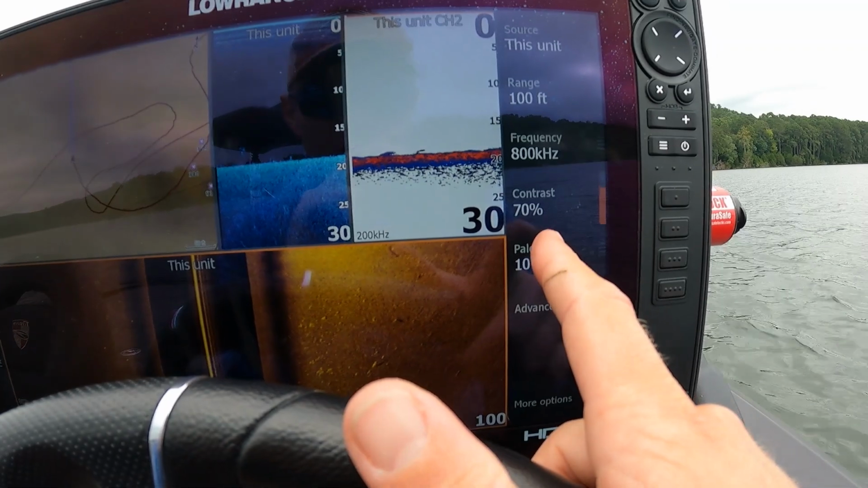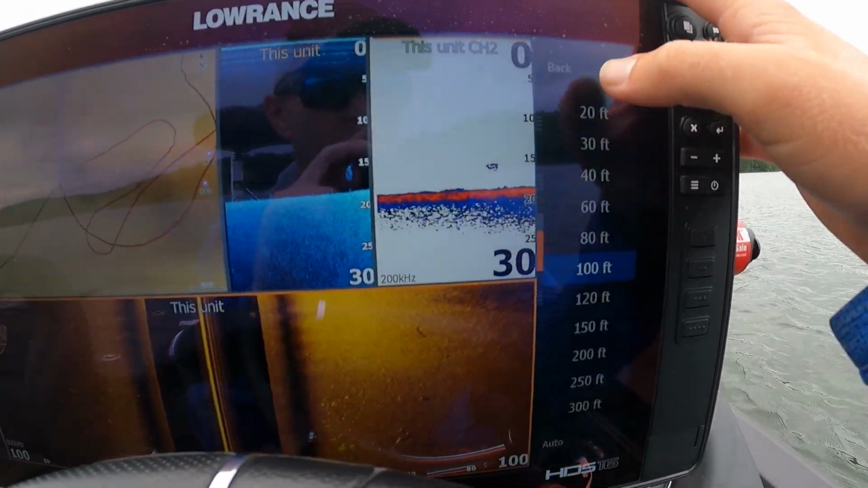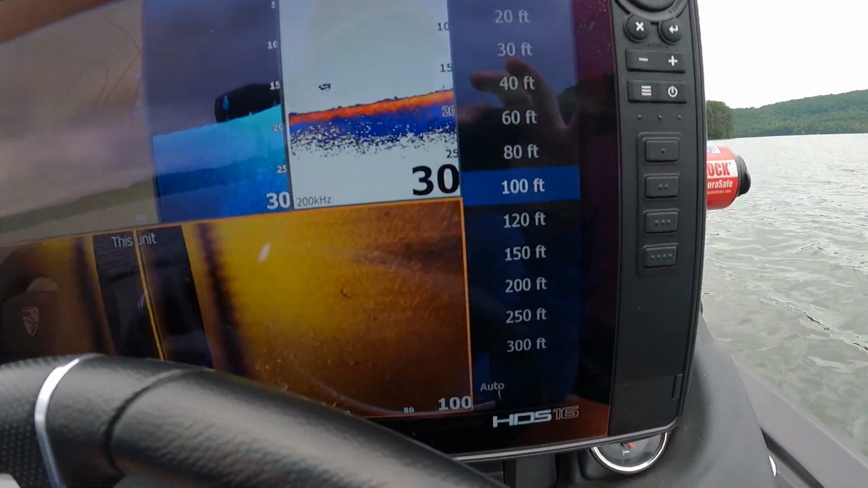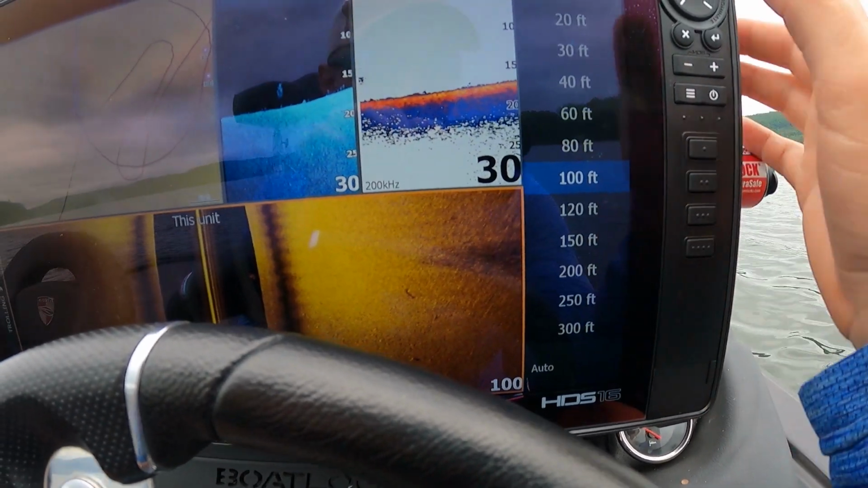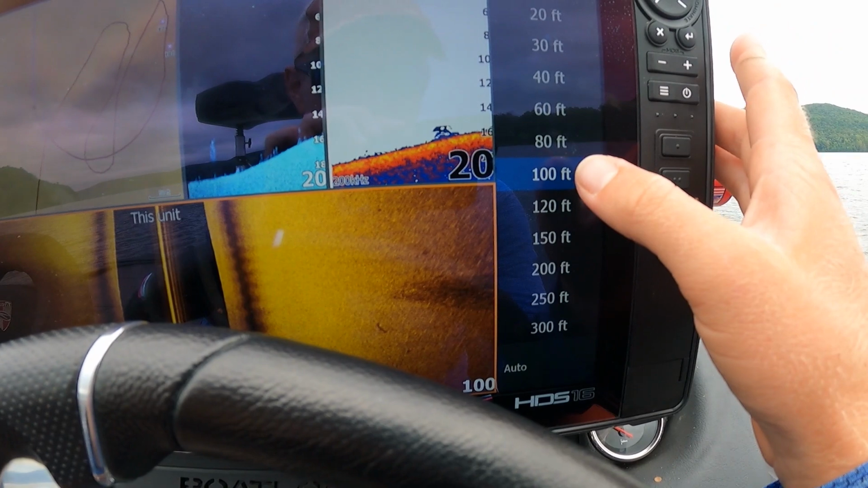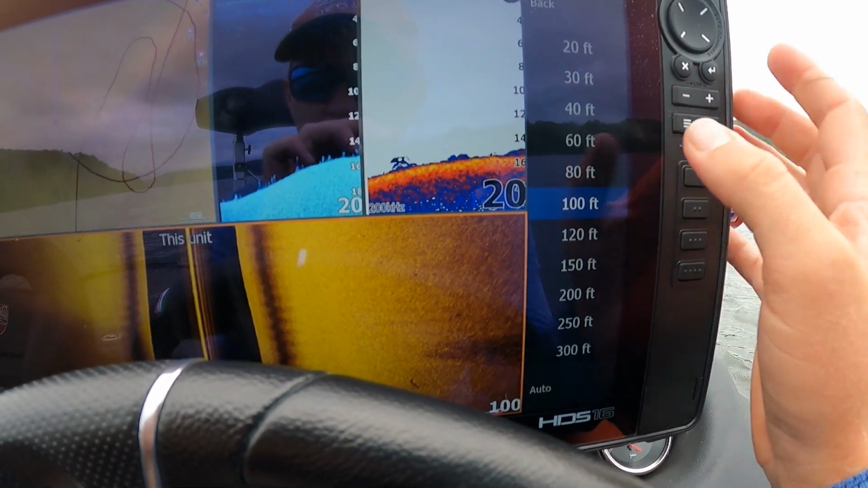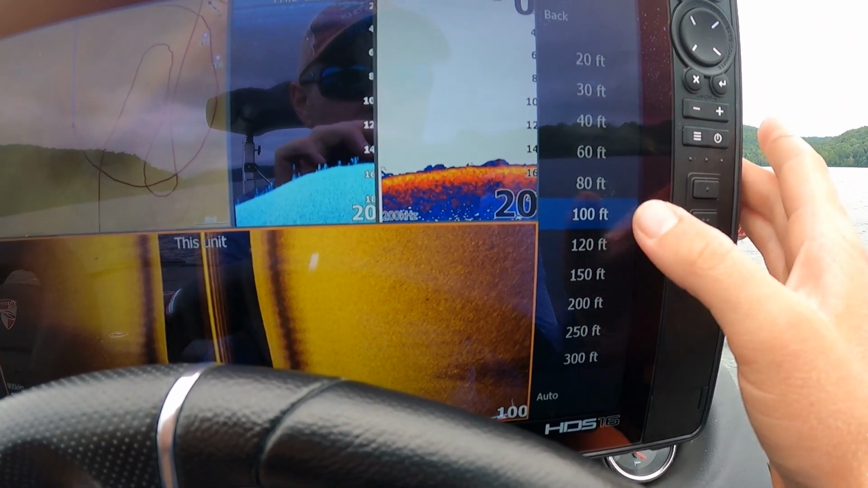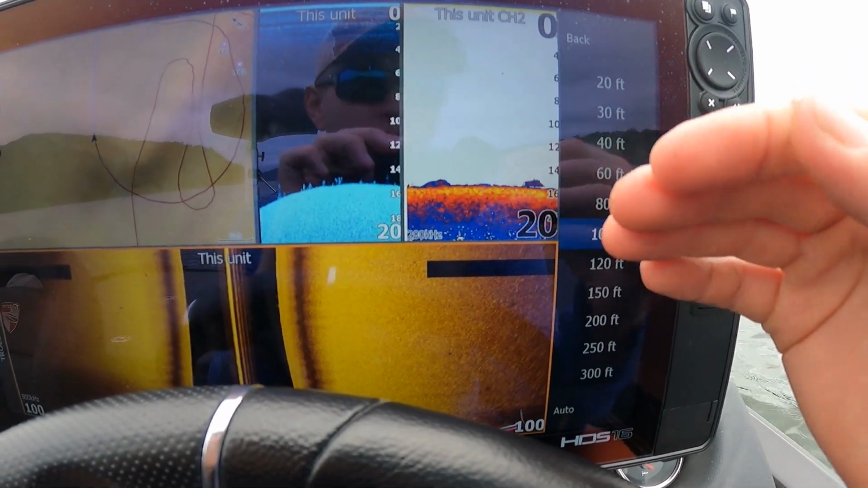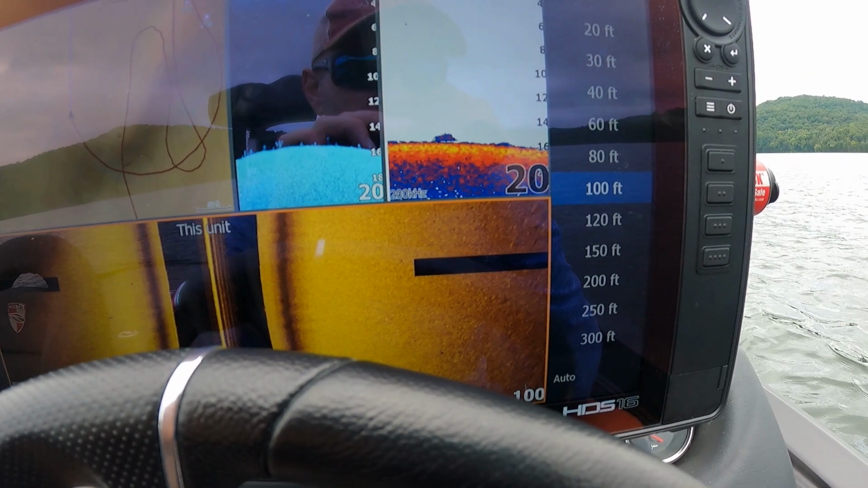I'm running mine right now with contrast at 70. I have my range set at 100. The further you set your range out, the harder it is to decipher what you're seeing. The stuff's going to be really, really small. I typically don't scan much further out than about 100, 120 feet. Really, I don't scan much further out than 100. My go-to is about 80 to 100. If I'm fishing shallow, like 10 foot or less, I'll scan at like 60. But most of the time when I'm fishing 10 foot to 30 or 40, that deeper water, I'm scanning out to 100 feet.